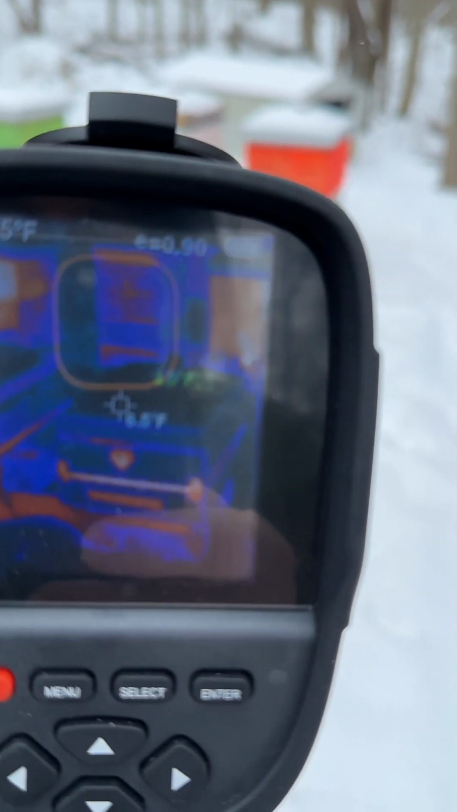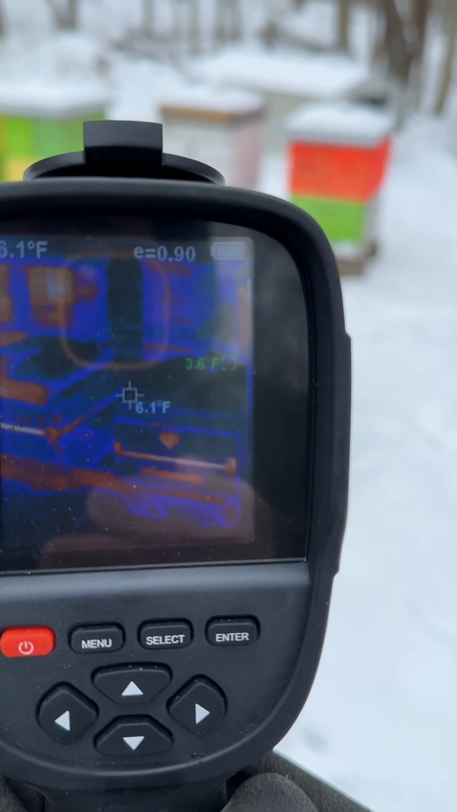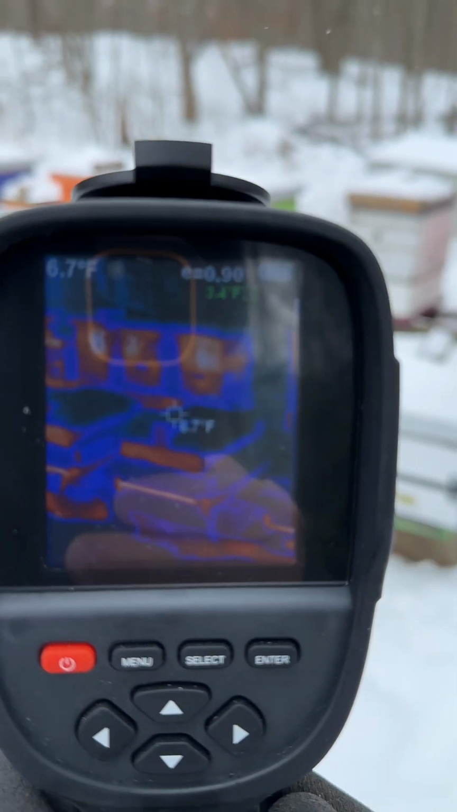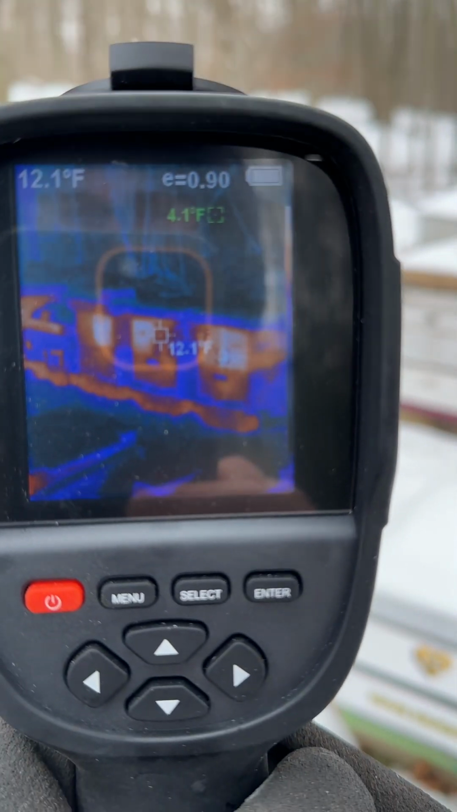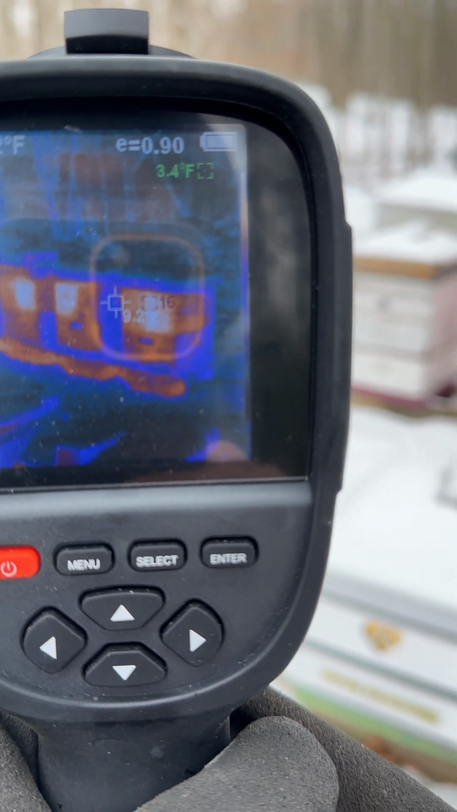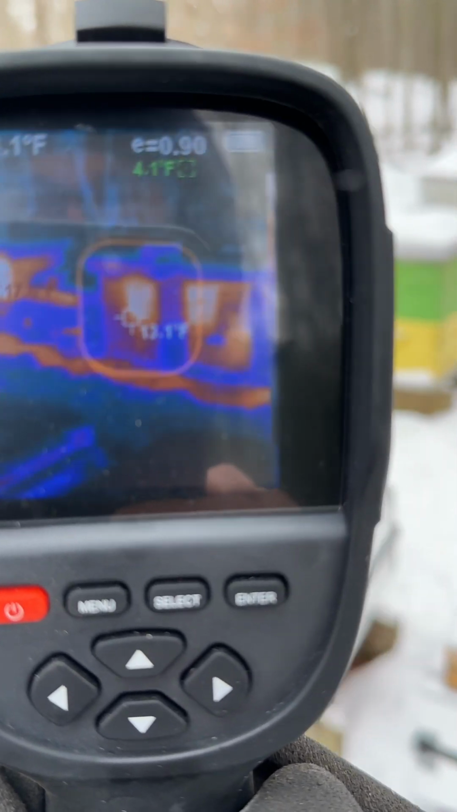even the ones that have these hive hugger systems on it. You just see a little bit of maybe exhaust heat out of the entrances, but the ones without insulation, you can really see those are double nukes. That one looks alive, that one looks alive. That one looks like maybe one side is not alive.